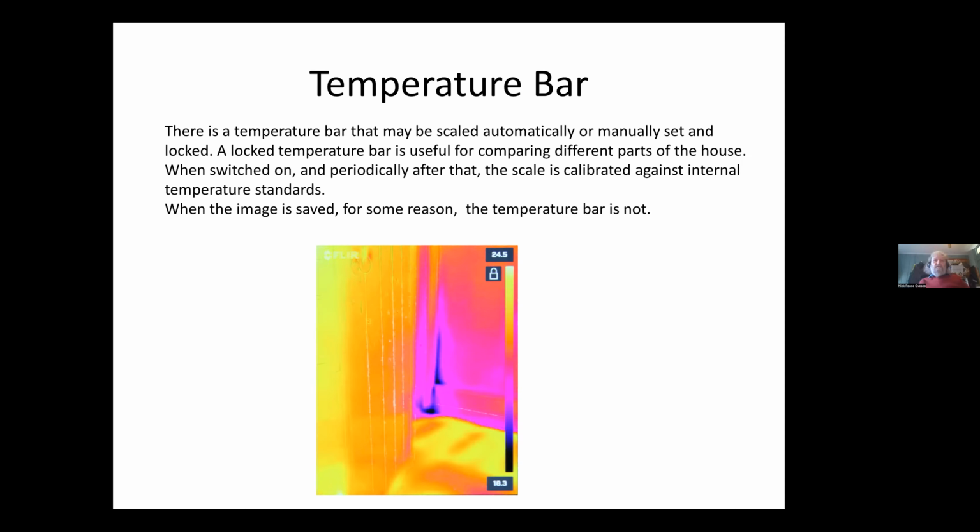One bizarre bug in the software is that you can't actually record that bar. If you record it, it gives you the picture without it. To get that picture there, I actually had to take a normal camera shot of my iPhone, my smartphone. I don't know if they're going to sort it out, but that bug has been around for some time.